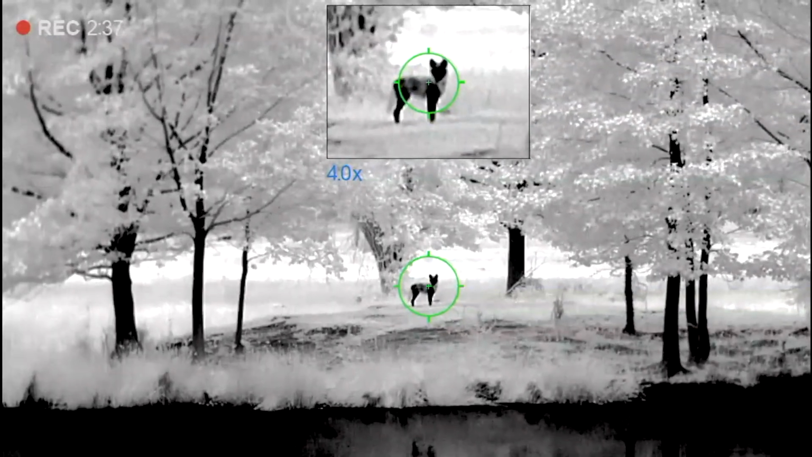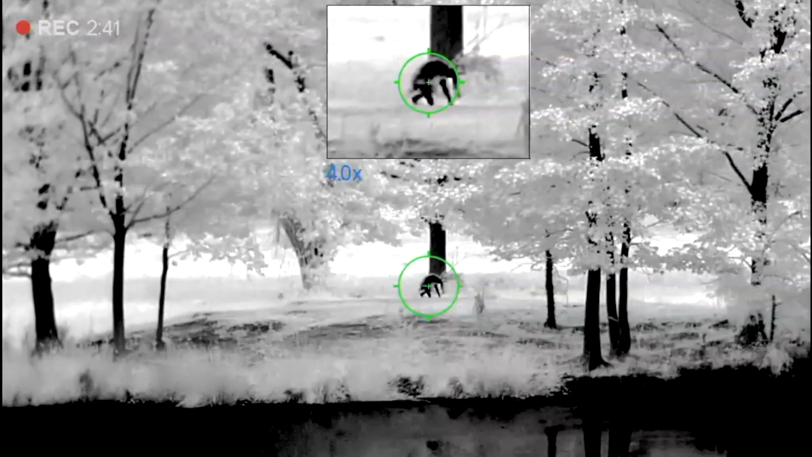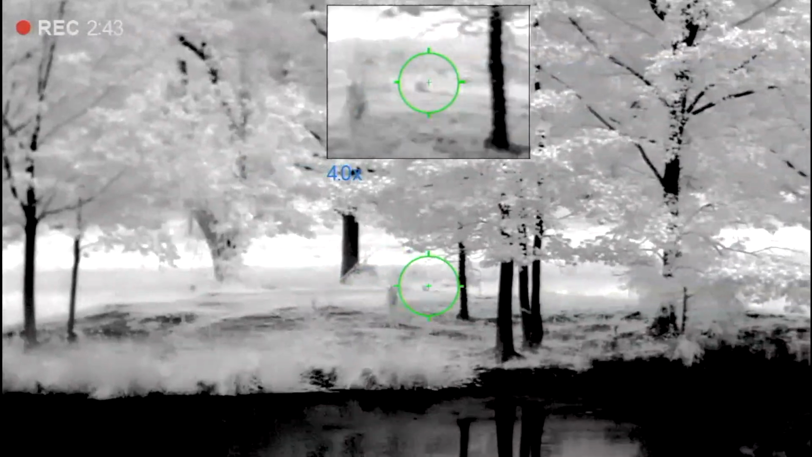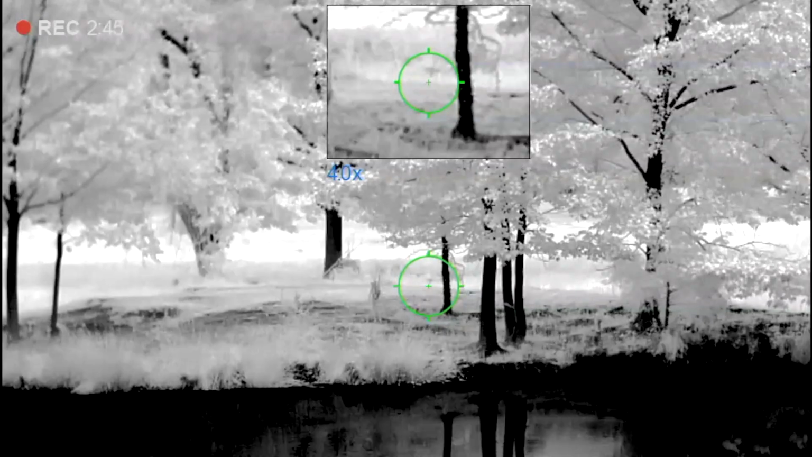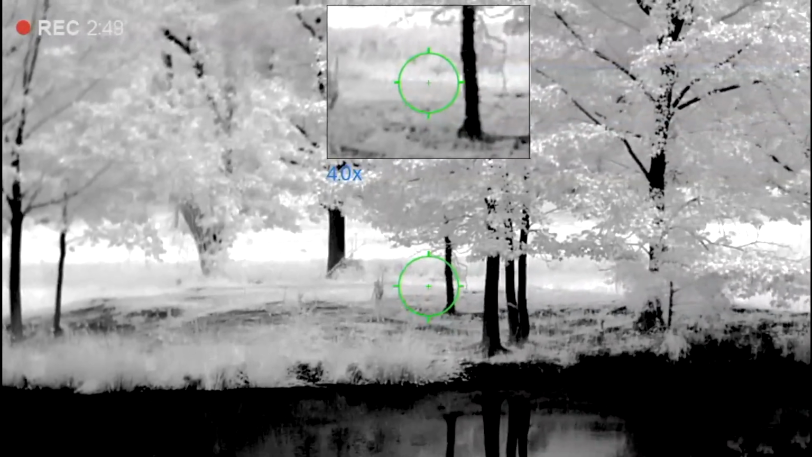One, two. Well, he'll smoke him again. Oh. He's down.